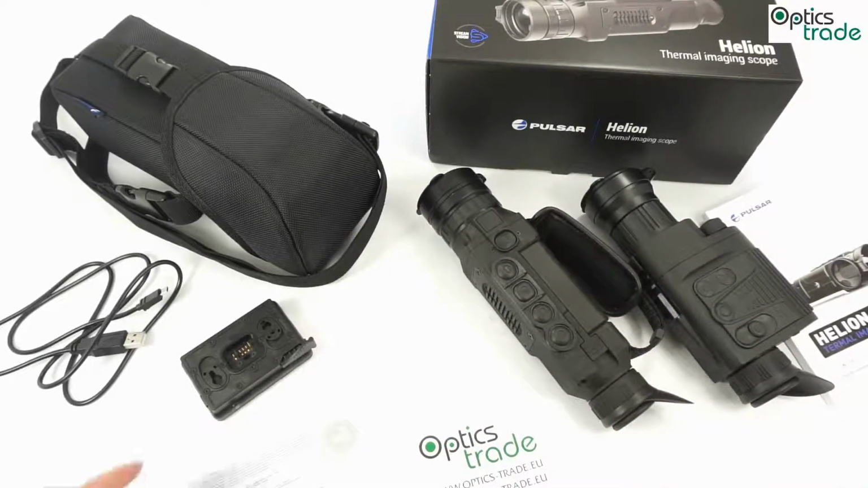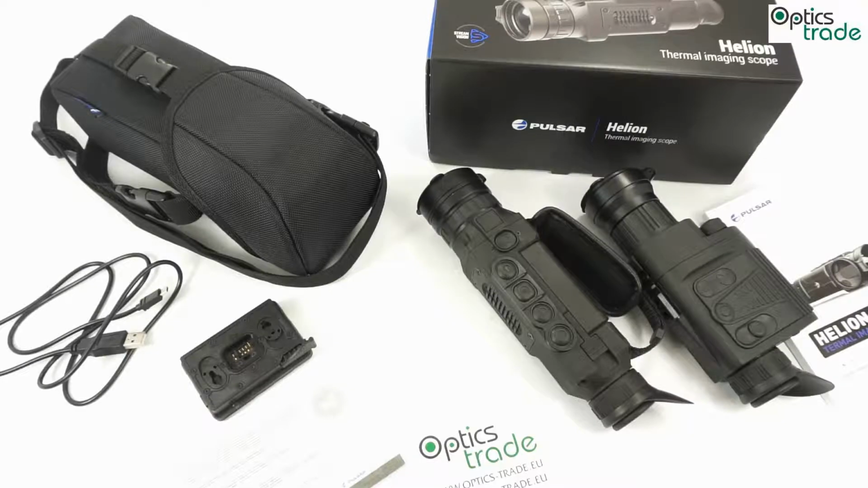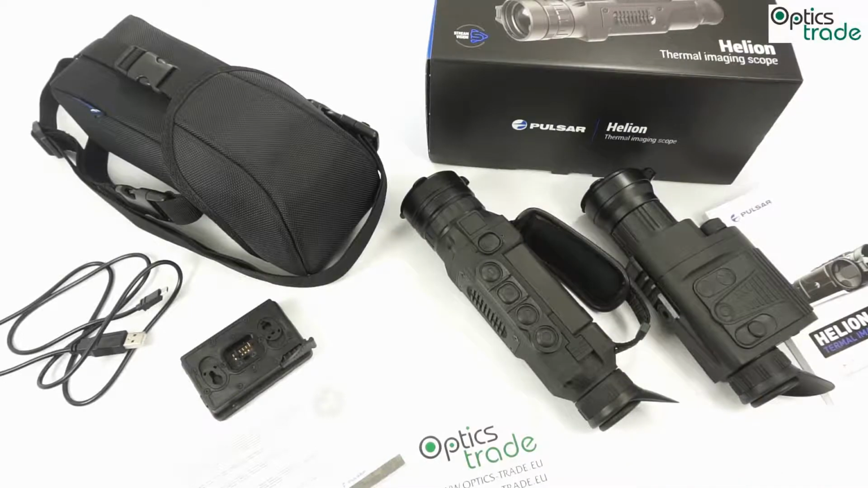It's 22 centimeters long, and it comes with a 3 years warranty. But like with all other devices, Pulsar will provide additional service even when the warranty runs out. And this is a great thing because in the last year, in 2016, we had great experience with Pulsar. They are servicing even devices 10 years old or older. So this gives you a nice assurance when you buy such an expensive piece of equipment that even when the warranty runs out, you will still be able to service the device in the factory. The service by Pulsar is on a really high level.